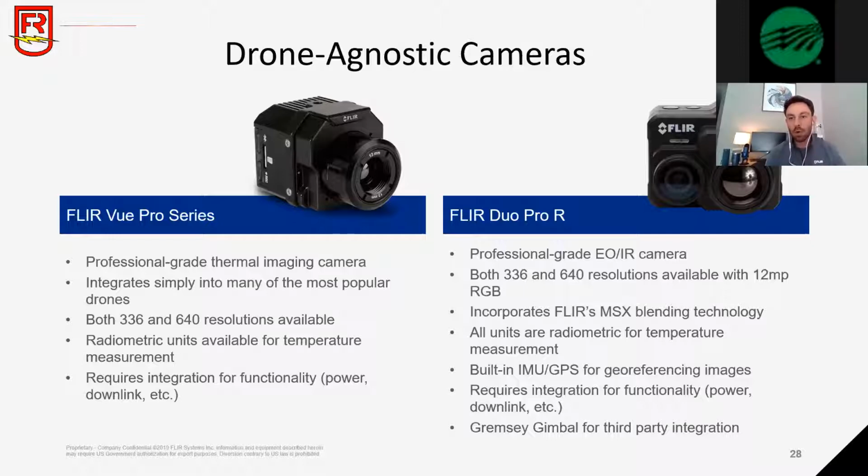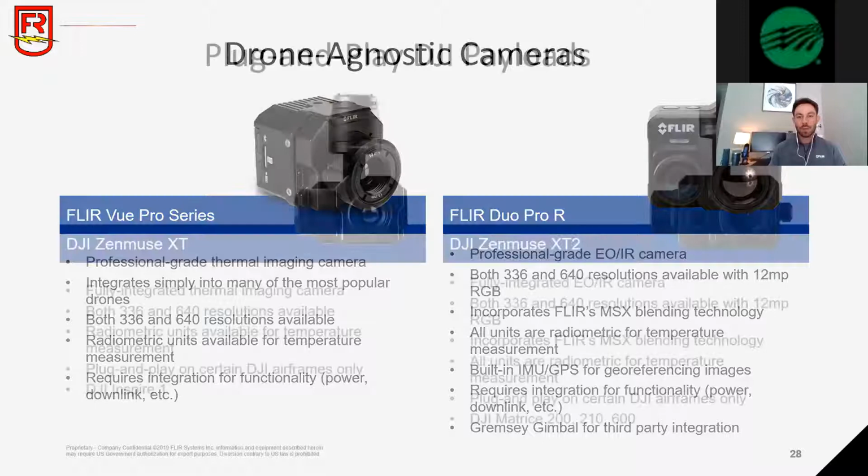The Duo Pro R is our drone agnostic payload that has EO/IR capabilities. Again, 336 by 256 and 640 resolutions are available. Because this camera is an EO/IR payload, it does have MSX capabilities. It also has a built-in IMU and GPS for georeferencing images if you do have your surveyor using this technology. So if you are flying anything other than a DJI, this is the thermal camera that you would use. And as you see here, it does take a third-party gimbal to integrate onto your airframe.